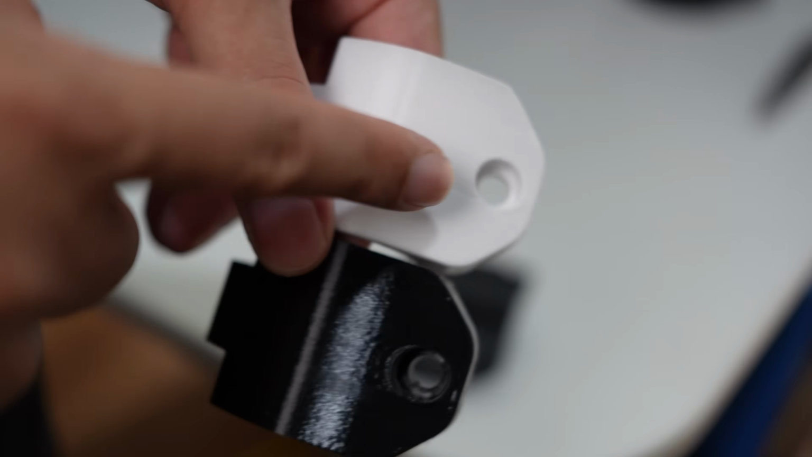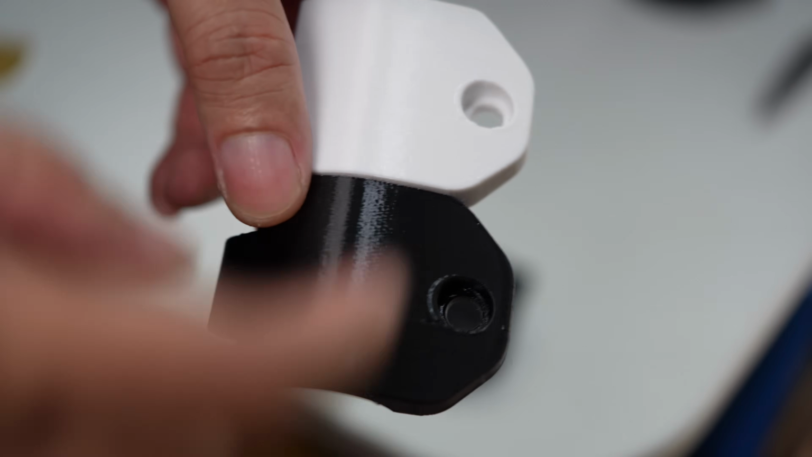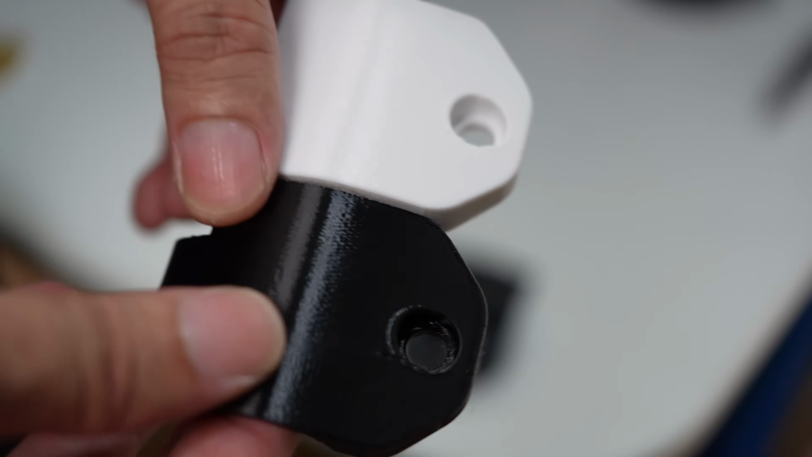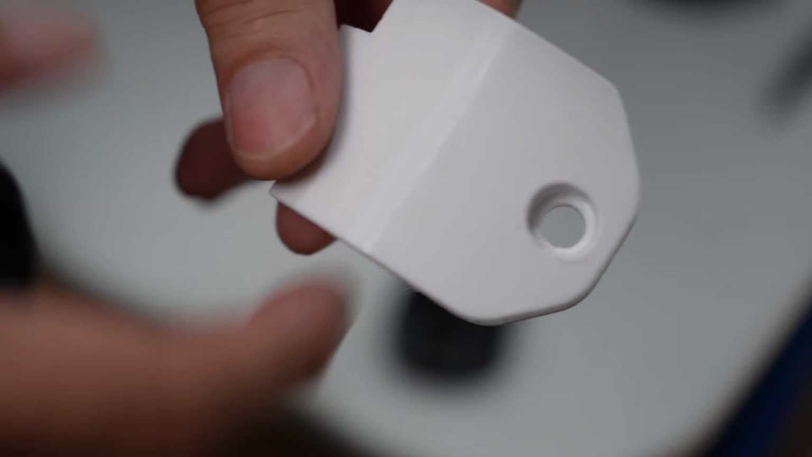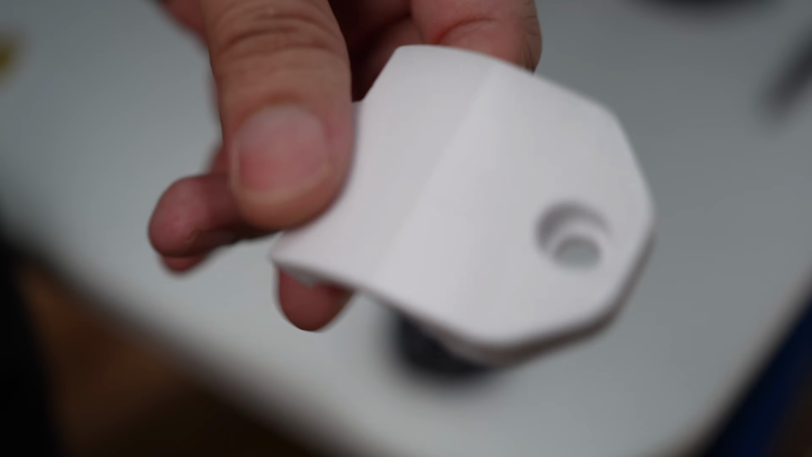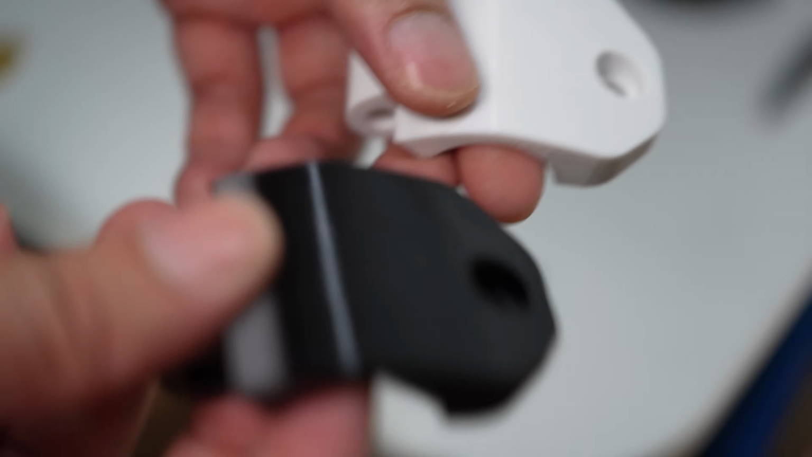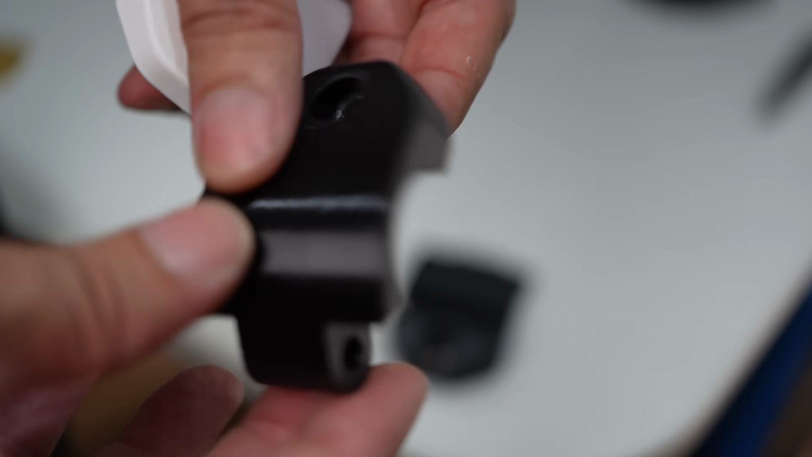When comparing PETG to polycarbonate, they're very close in appearance, but the polycarbonate is much stronger. This one is 70 megapascal, while this one is probably somewhere around 45 to 50 megapascal in tensile strength. And the polycarbonate that I have from Kexel is stiffer than the PETG. I can feel it when I bend this part.